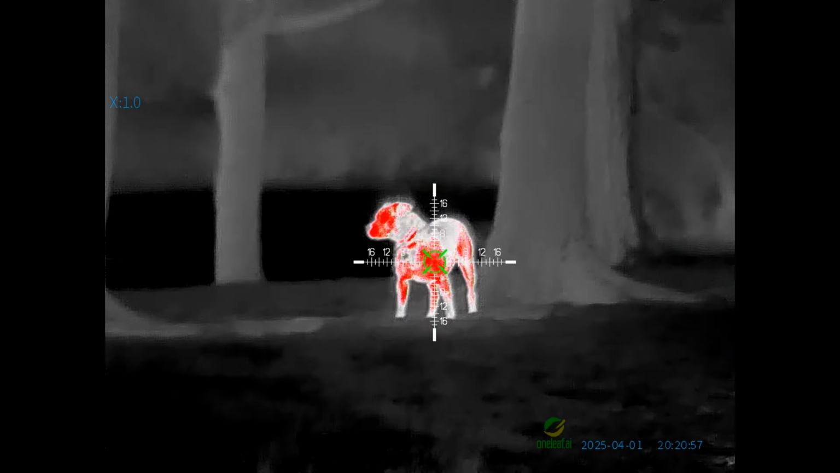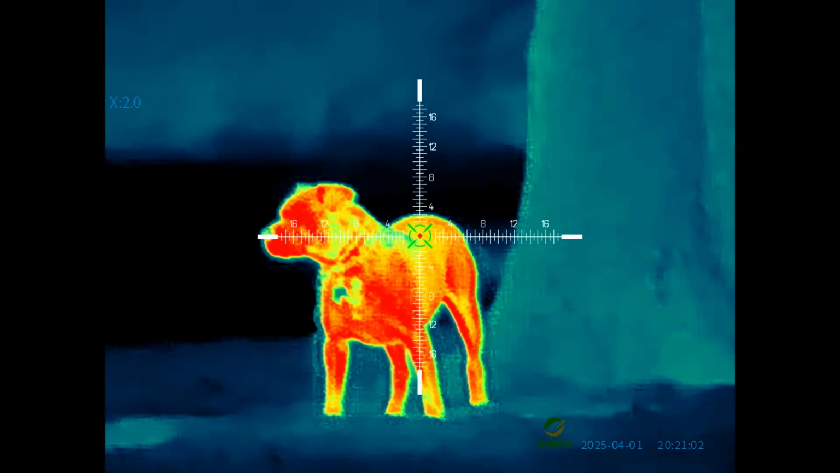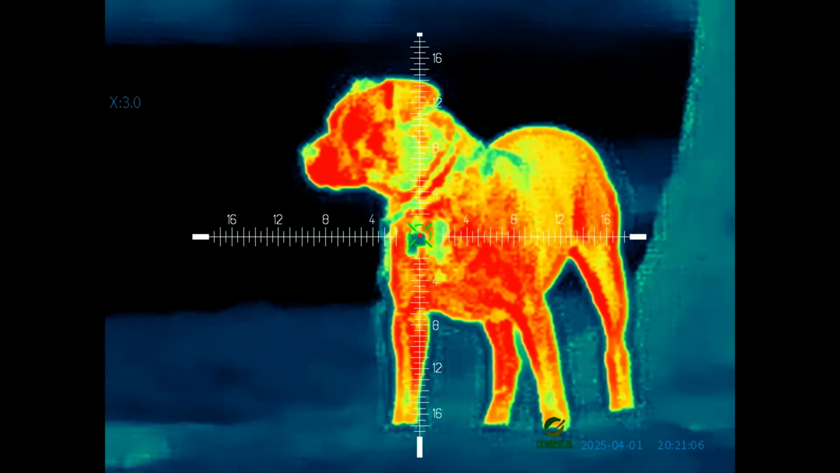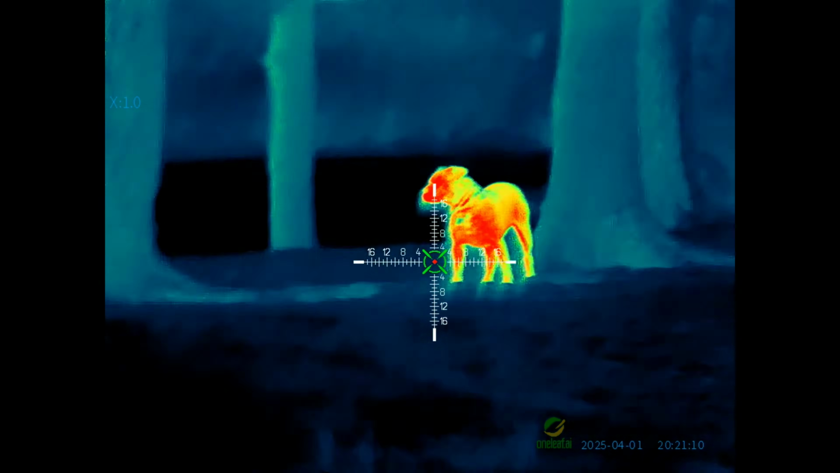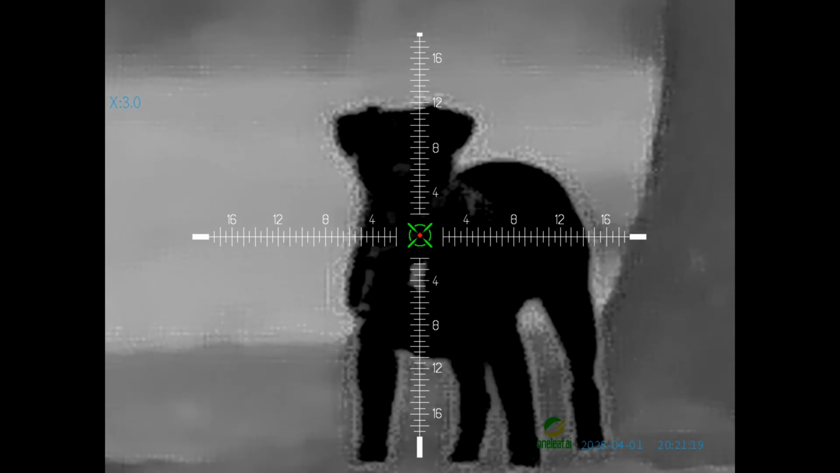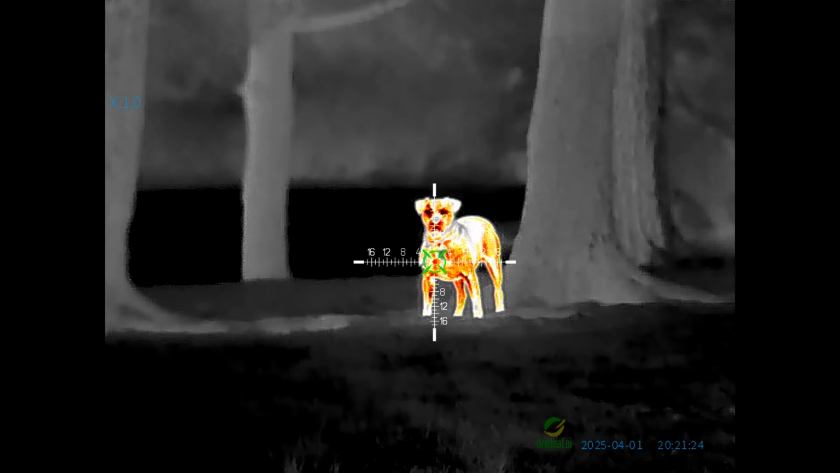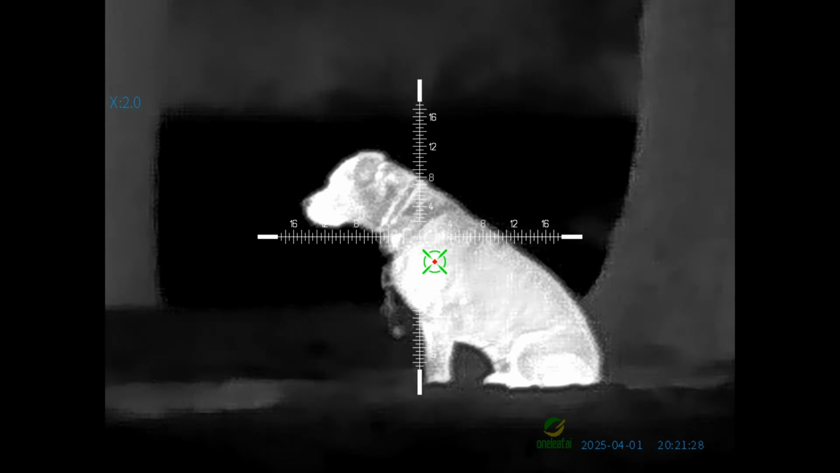So if you do all of your shooting within 200 yards, you're basically only going to need the 35mm lens. I mean, you might want the 50 to zoom in more for shots between 100 and 200 yards. You might prefer that. It's kind of personal preference. But if you're doing most of your shooting, like people that hunt rats or whatever at night, inside of 100 yards, or God forbid even inside of 50, you're definitely going to want that smaller lens. That way you can be zoomed out a little bit.